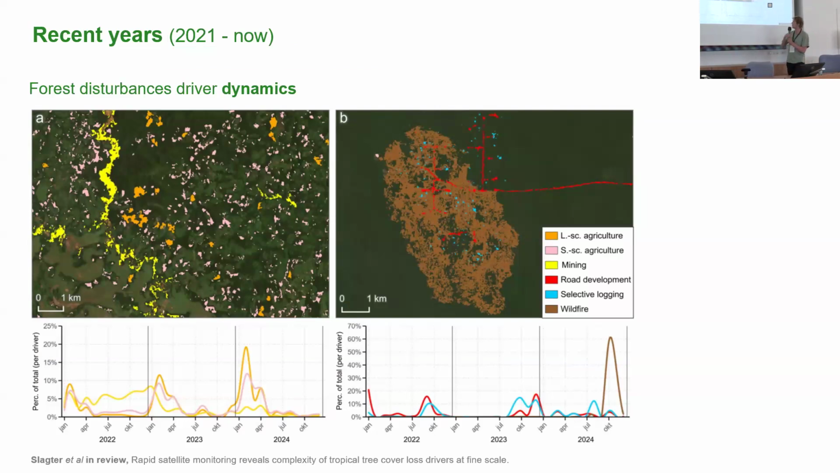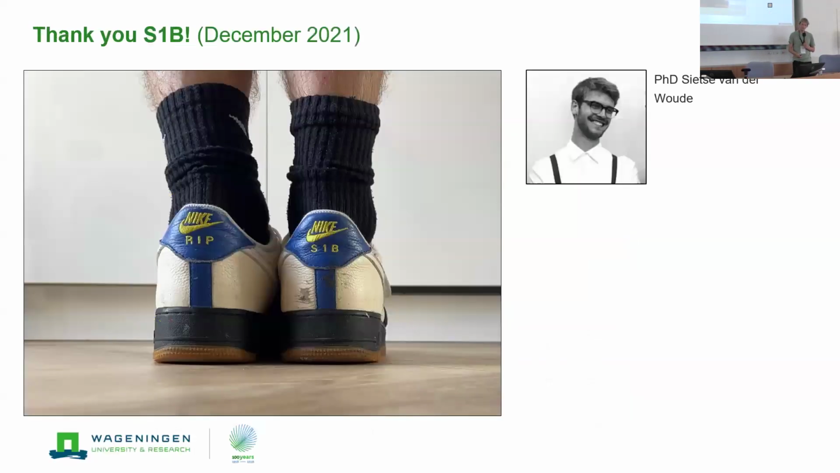But what we also see, for example on the right side, is that logging roads and logging activity started in the first years, and then suddenly in 2024 we see a fire in an area where we previously saw human activities. Probably because of the opening of this area, it became vulnerable to a wildfire or a human-started fire, and then it's very likely an escaped fire.